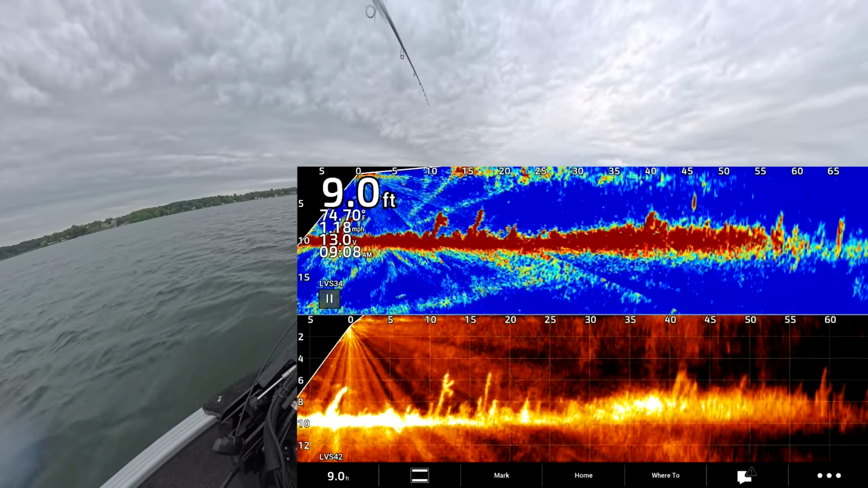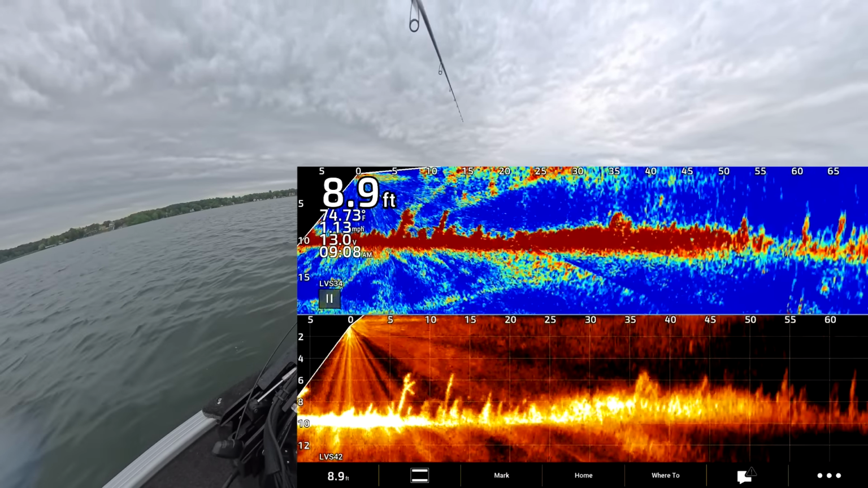You can see my jig in those weeds really well. You can see it on the 34 too, there's no doubt.